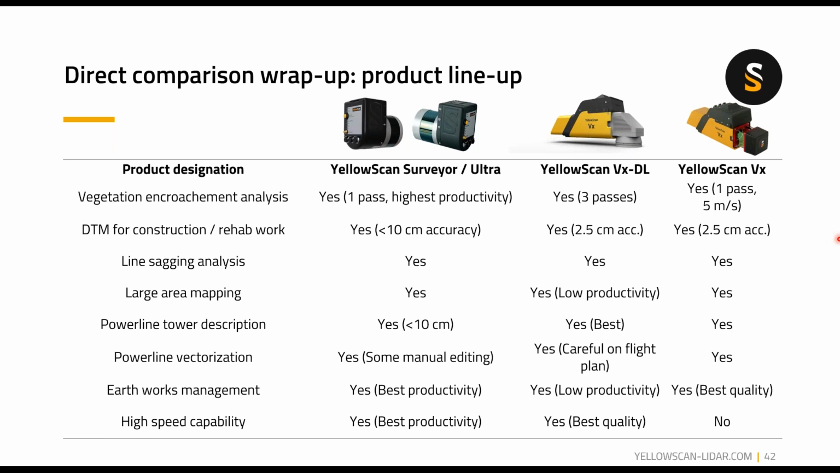For the VXDL, it is very much capable of doing very good things in corridor mapping. In fact, it's optimized for it, but in multiple passes to avoid cuts in your data. For the VXDL, it is capable of doing that vegetation encroachment analysis as long as you don't fly too fast. Now, for DTM construction, rehab work type of jobs, all systems are capable of giving you DTMs.